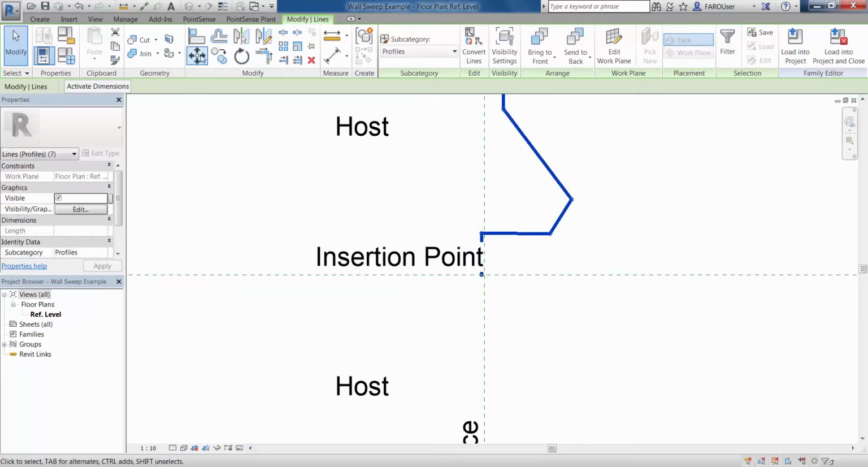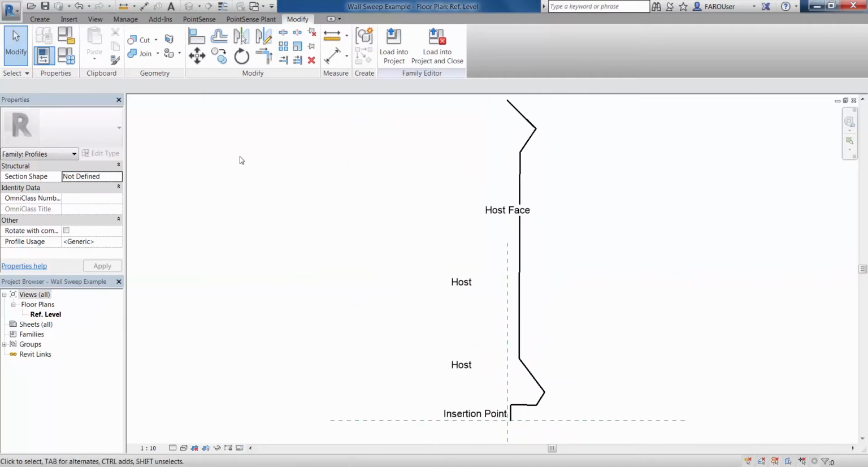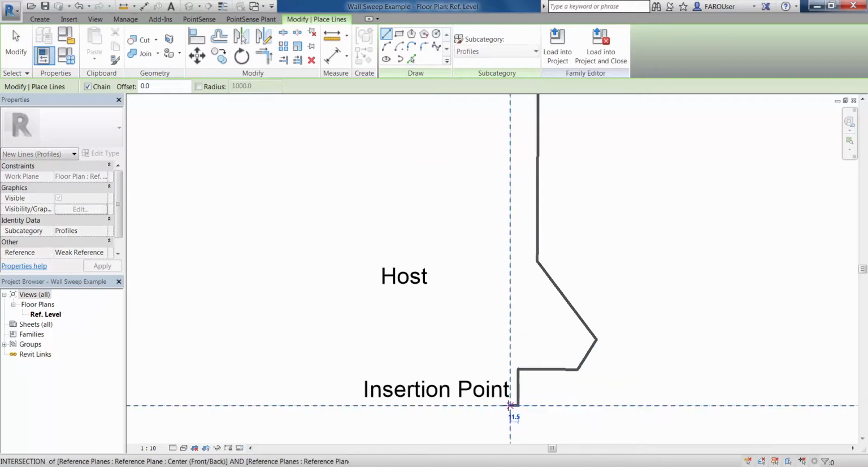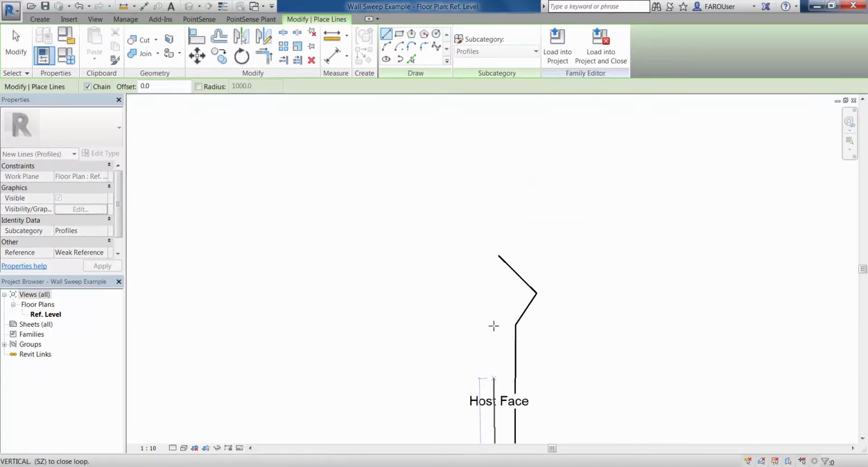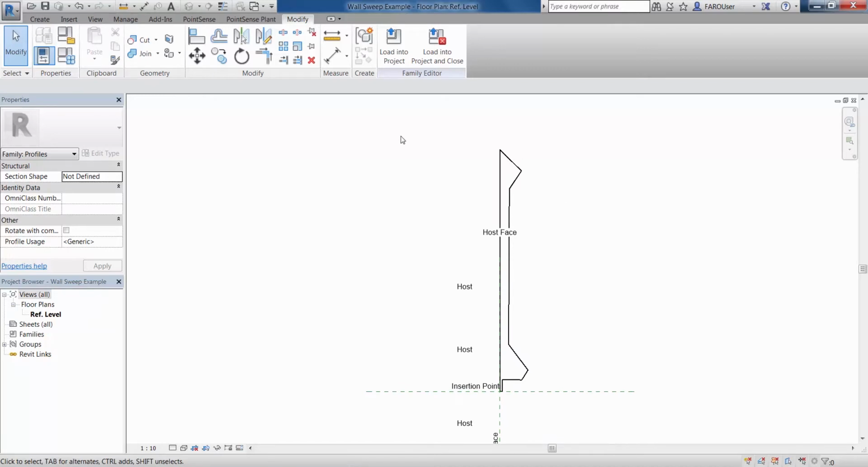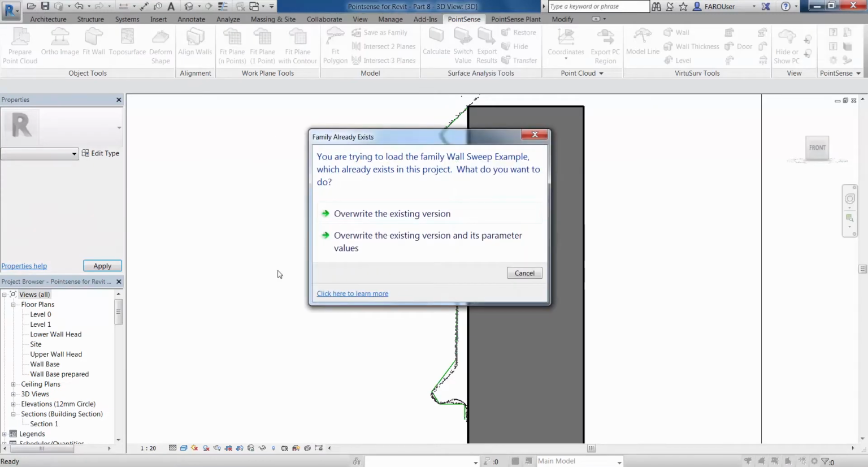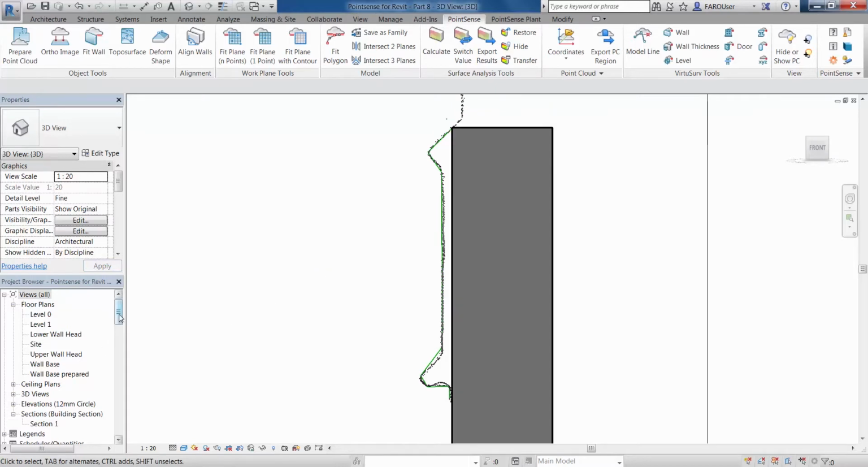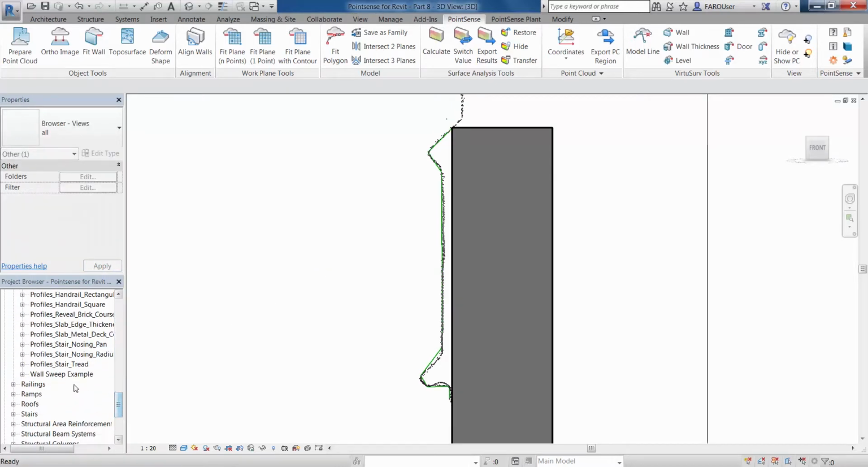Okay. Just slightly move that forward, and I'm just going to leave it a little bit clear of the front face so we can then close these lines off with the line tool, close this entire profile into a closed loop just to give us a bit of space to fit this against the wall. Let's just close that one out there. Okay, we'll just press save on that, and I'm going to load that back into the project. So now I'm going to overwrite the existing version and its parameters. And if we go to my project browser and scroll to the bottom now, inside our profile section in the families we have this wall sweep example.